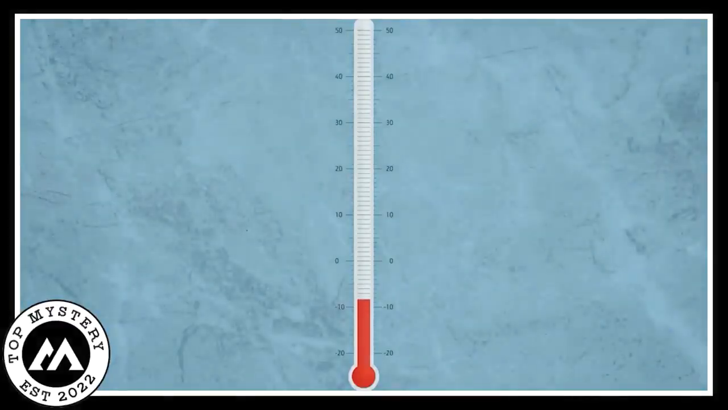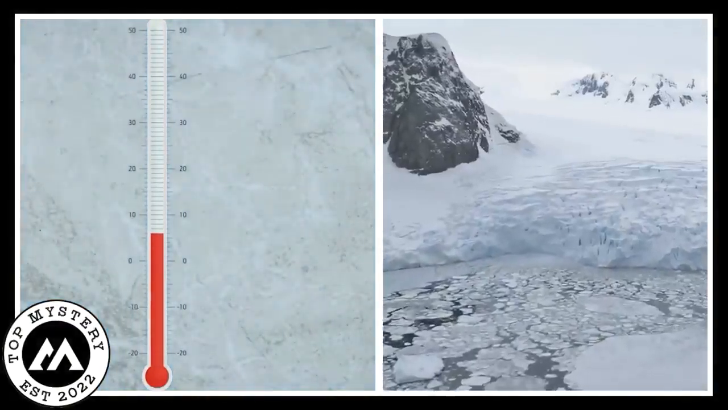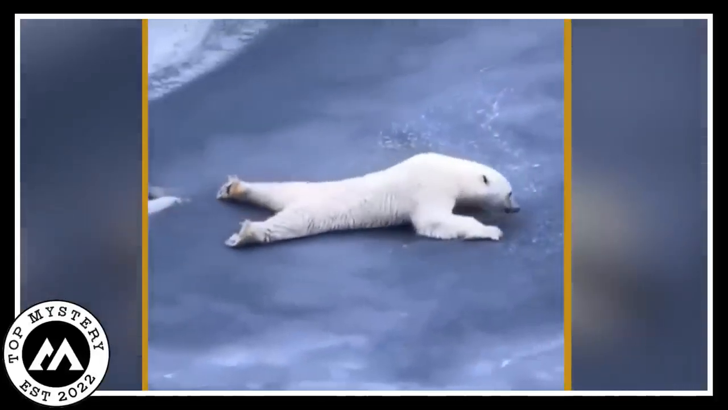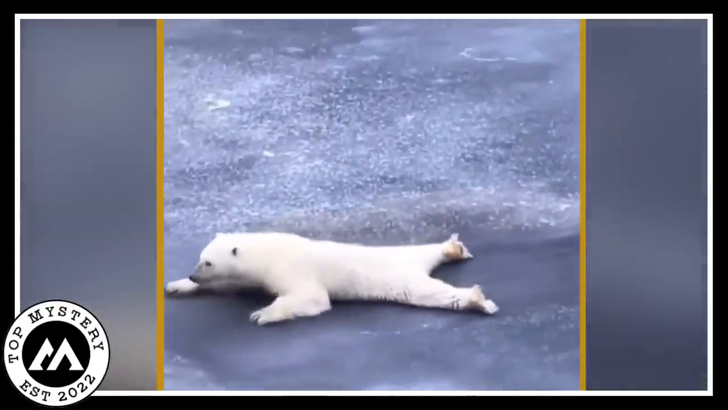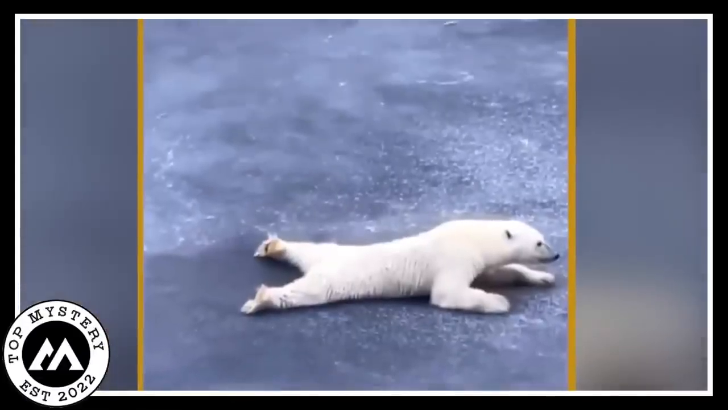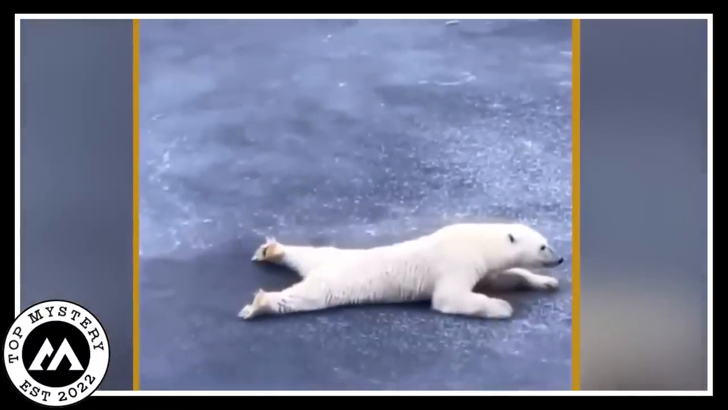As the global temperature heats up, the snow and ice are thinning by the day. The polar bear was moving smoothly over the snow and ice. It was a white-colored polar bear. It was moving as if it was crawling over the snow. It seemed like it was enjoying the icy snow. This was a very wonderful scene.